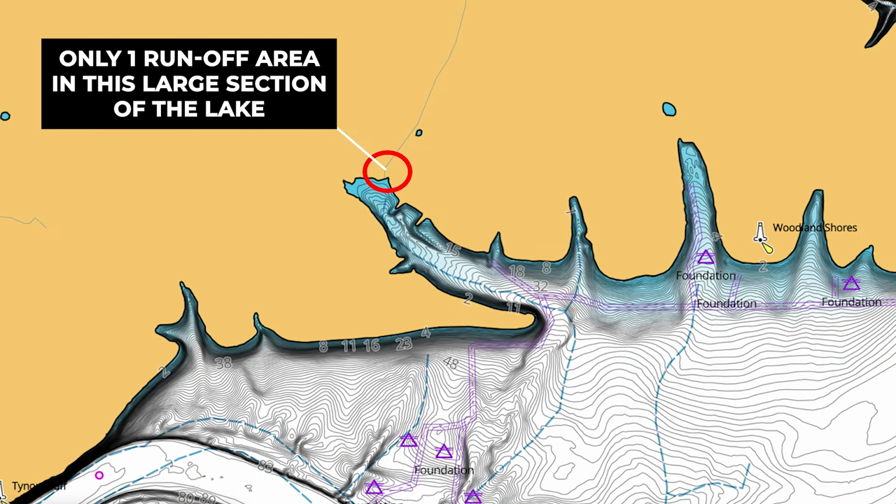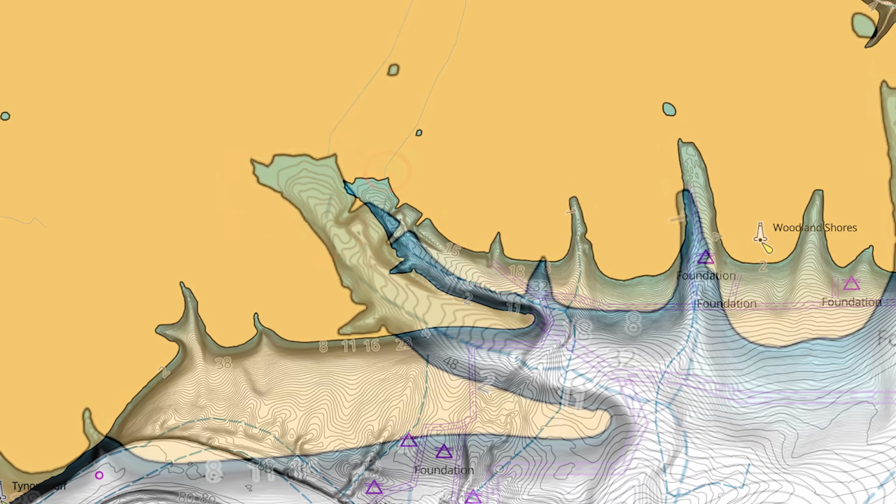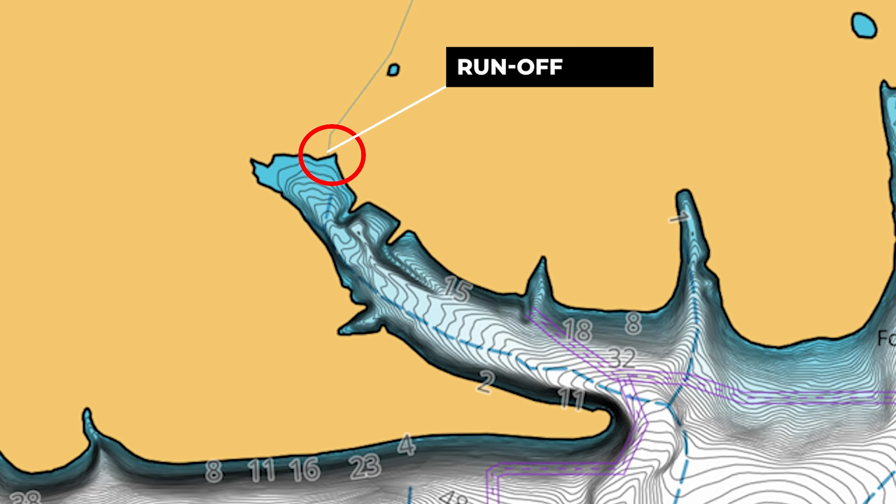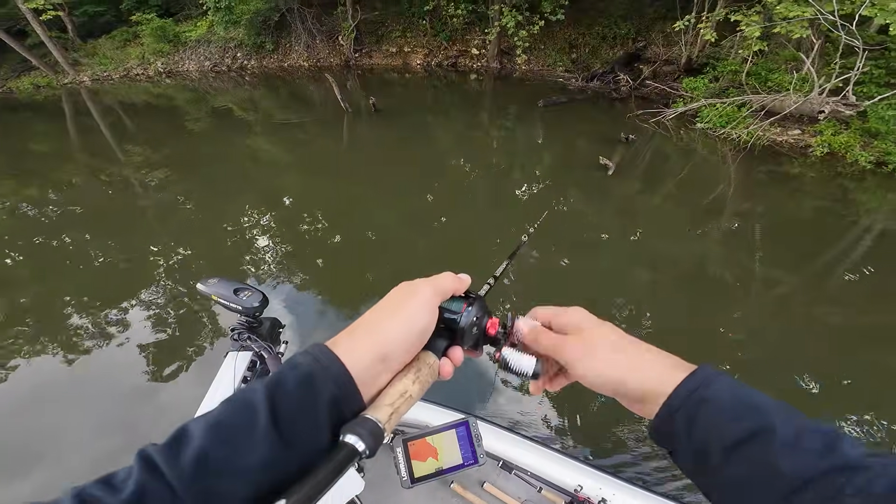This actual spot is kind of unique because it's a shorter pocket than most here on Grand. And I like to fish these shorter pockets when possible because I don't have to cover as much water. I also wanted to find a really flat pocket that had a runoff area showing on the mapping. So if we take a look at the mapping, you can see there's actually a little creek line on my C-map that shows that there's a creek feeding this. So I knew there was going to be some runoff.